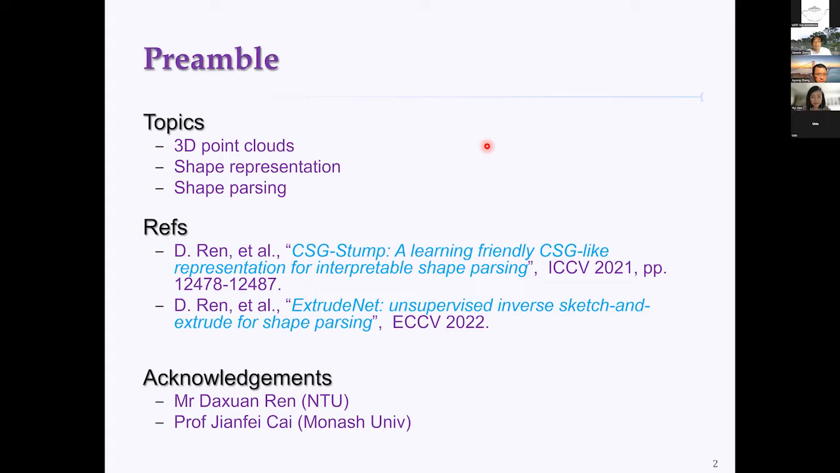And particularly, I will present two recent works accepted by ICCV last year and ECCV this year. This work was done by my PhD student, Zheng, and they are also the outcome of the collaboration with Professor Cai Jianfei at Monash University.